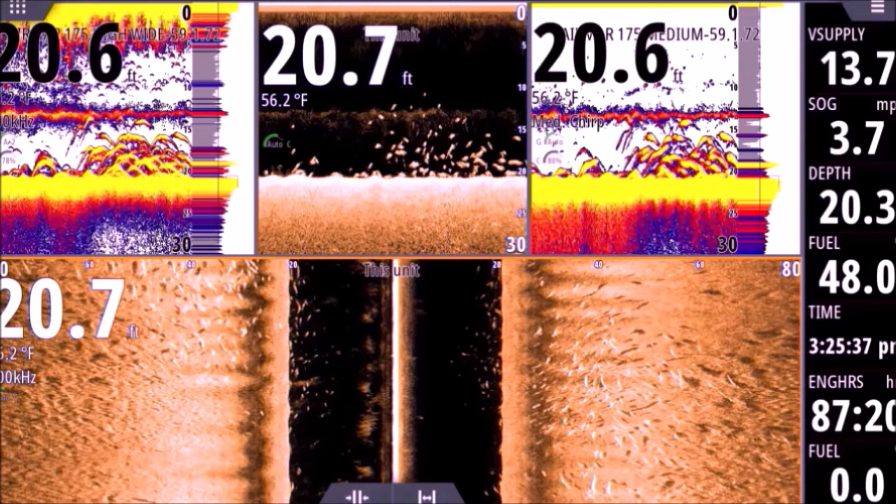On the top 3 panels, right away, you're going to see a bar right across the middle of the screen, right around 13 feet down. You'll see here by the arrow here. I'll put an arrow there for you on the left panel. That is the pycnocline. That is the change in salinity.